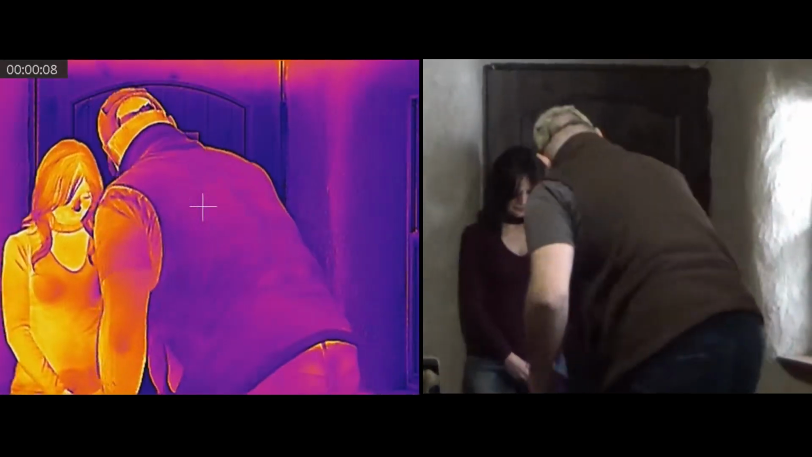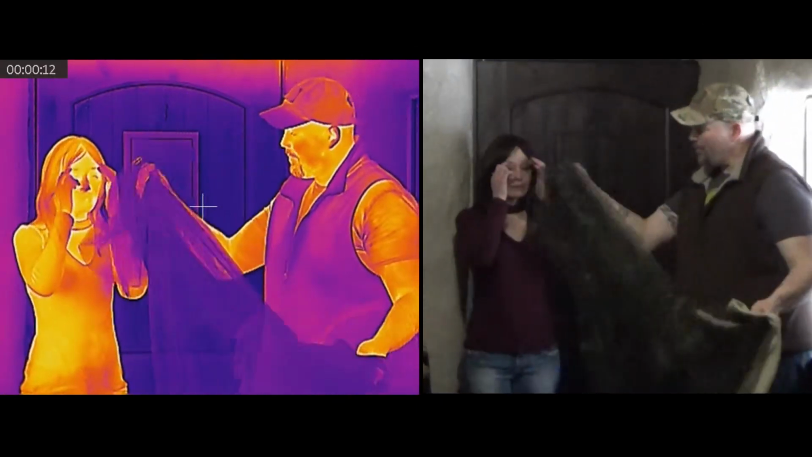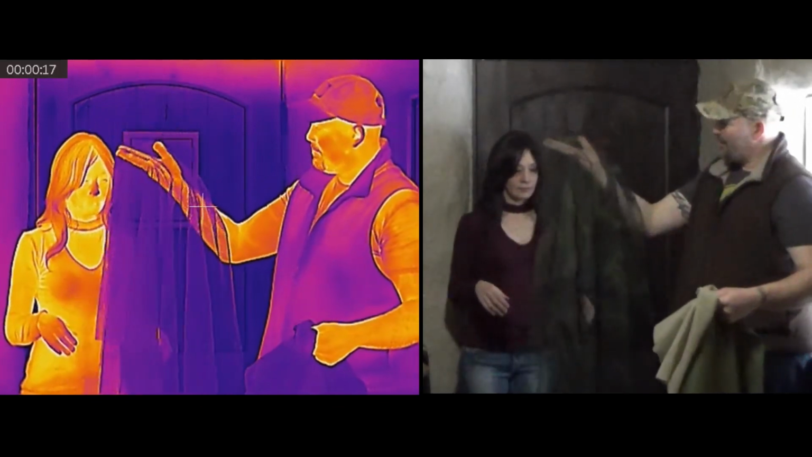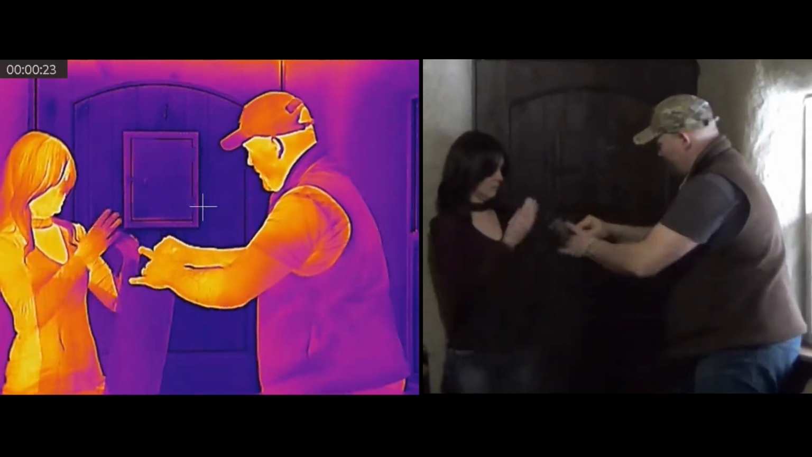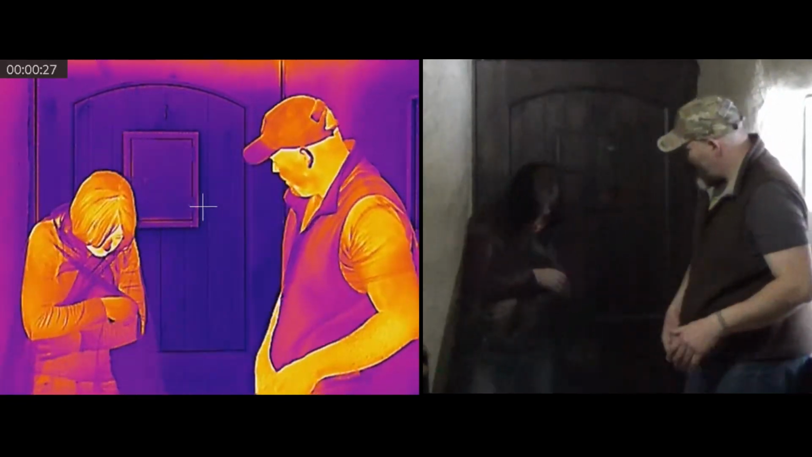And now we're back for the ultimate budgeteers version. So these are just very cheap, readily available fabrics on eBay. This is a really thin material. Just kind of drape it on so you can see it doesn't really do a whole bunch of blocking on its own. There you go.